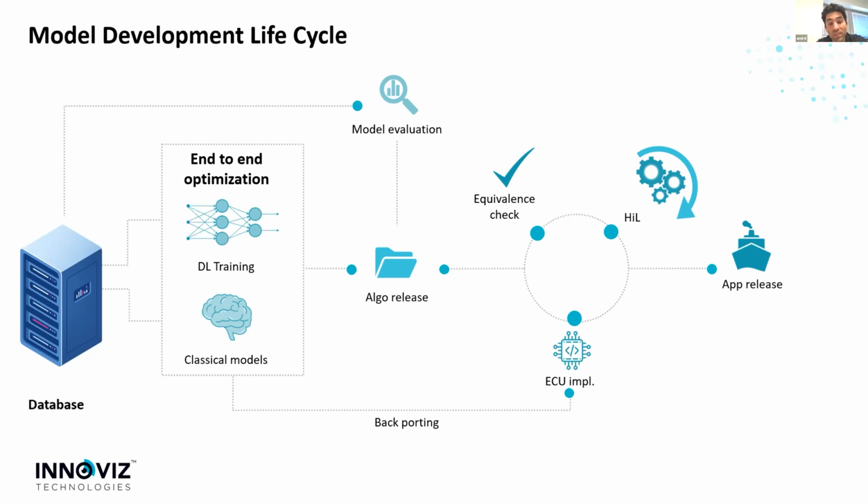After the algo team is happy with the results, the algo team releases an algo release. Algo release can be viewed as a golden model for the deployed version of Innoviz perception. This is end-to-end perception stack, which outputs the full perception results for a given recording.